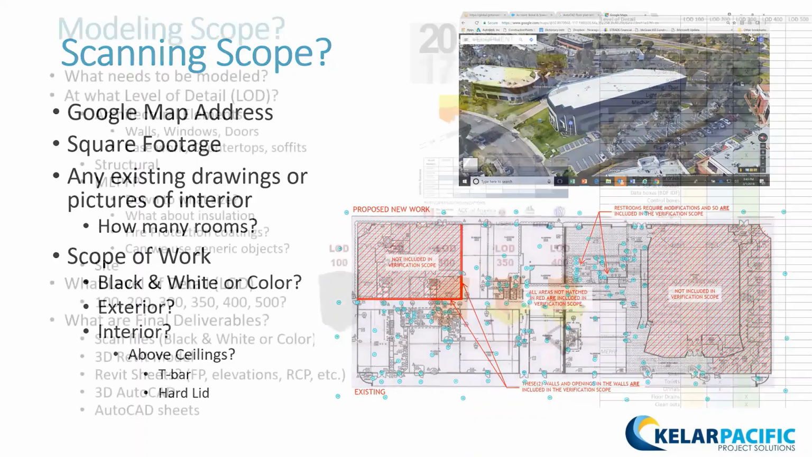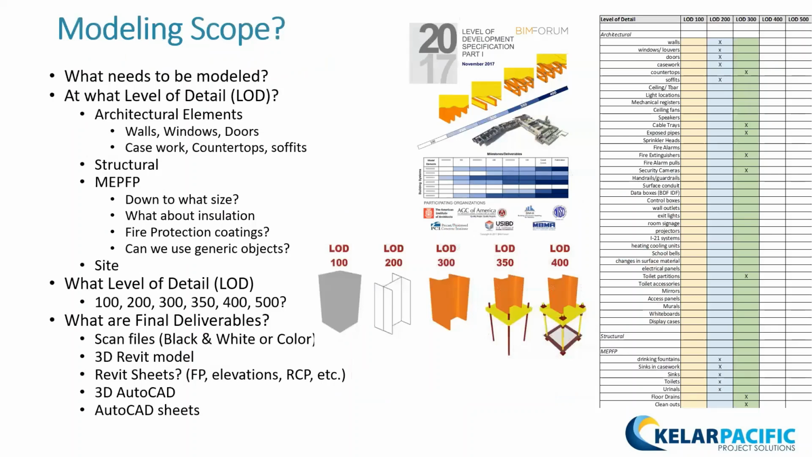All right. Next part is, if you want to convert that to a model, maybe you know how to convert a point cloud to a model. If you don't, there are people that are really good at it. It'll save a lot of time and cost a lot less money. So what needs to be modeled? Because there are a lot of things. Look over on the right-hand side. There's an Excel spreadsheet that we typically hand to clients and say, okay, here's your menu of elements. What do you want modeled? And then at what level of detail?